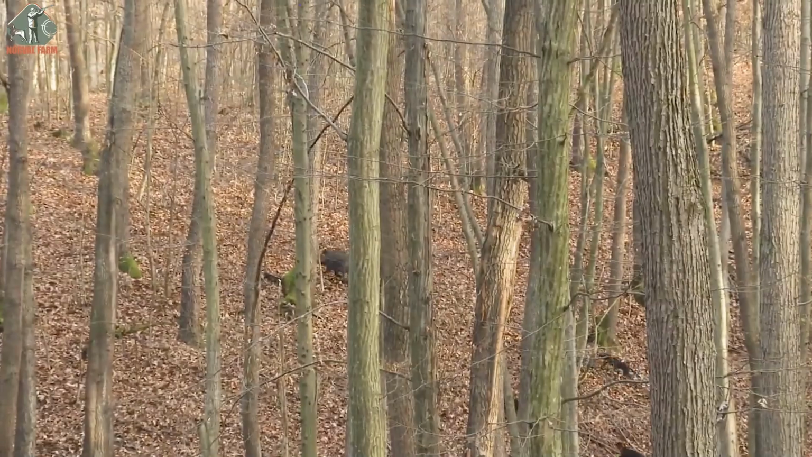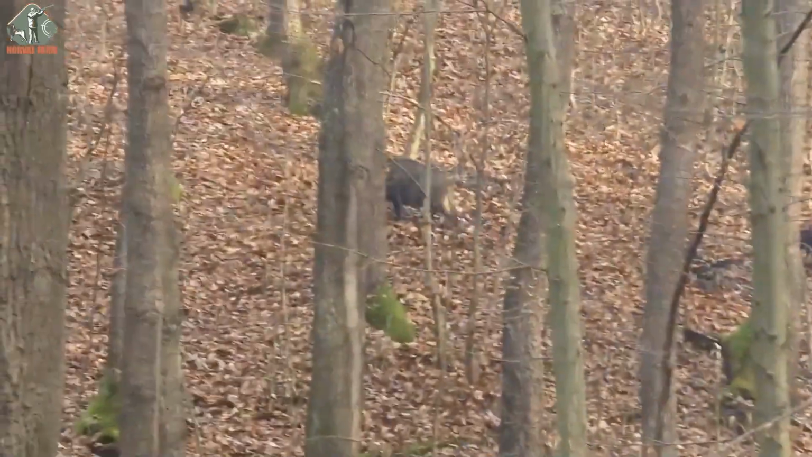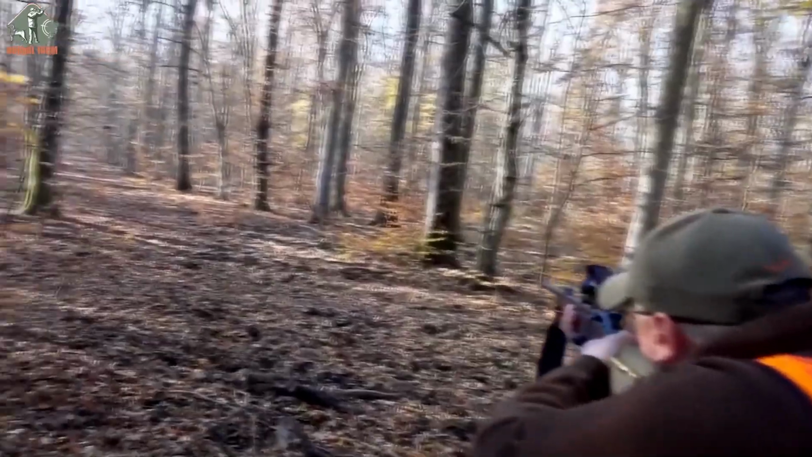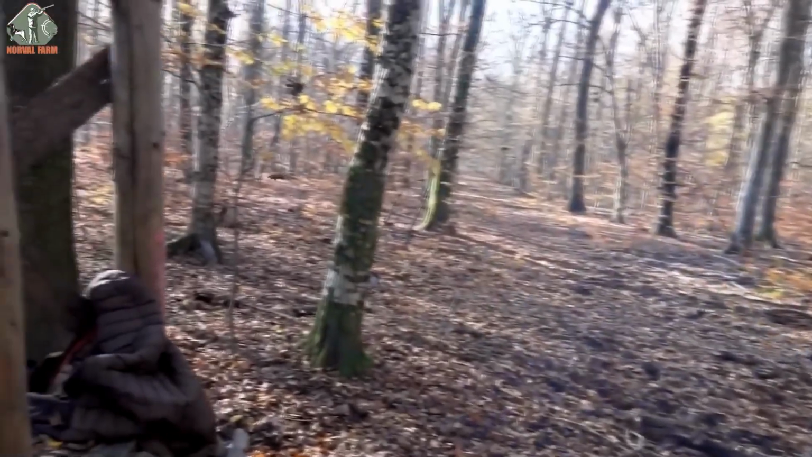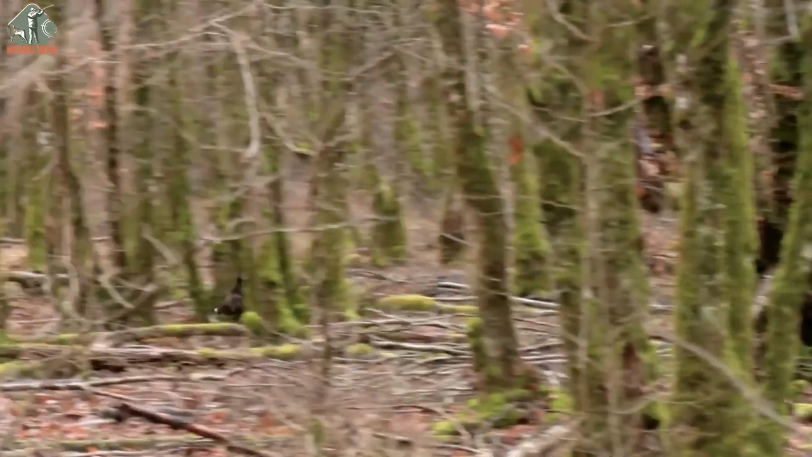The hunting dogs were doing an excellent job. They had locked onto another boar. But at nearly 30 kilometers an hour, the animal scuttled away and escaped, leaving us frustrated and disappointed.